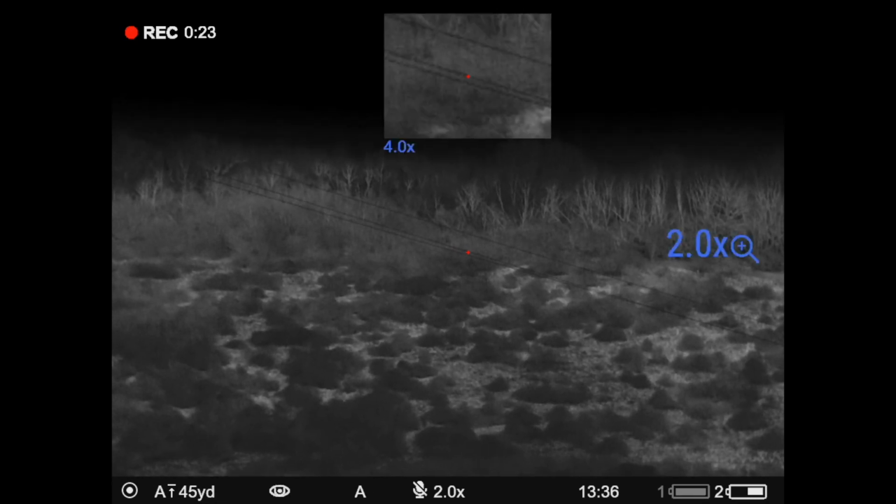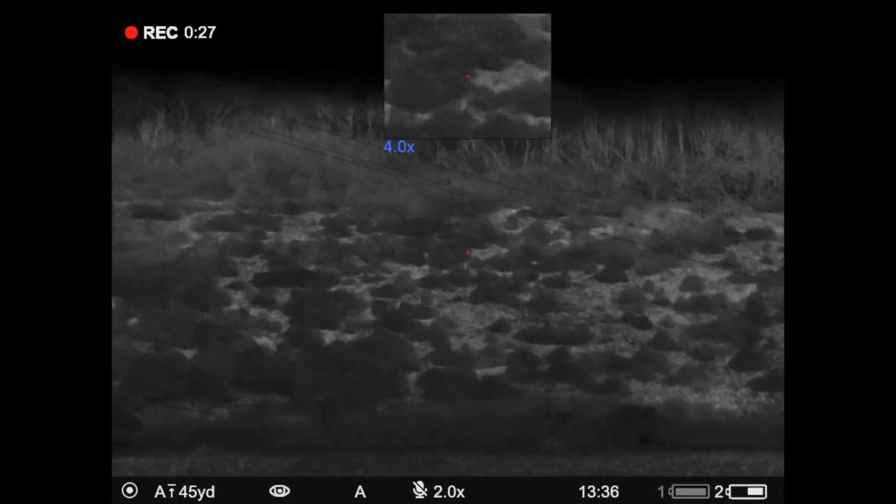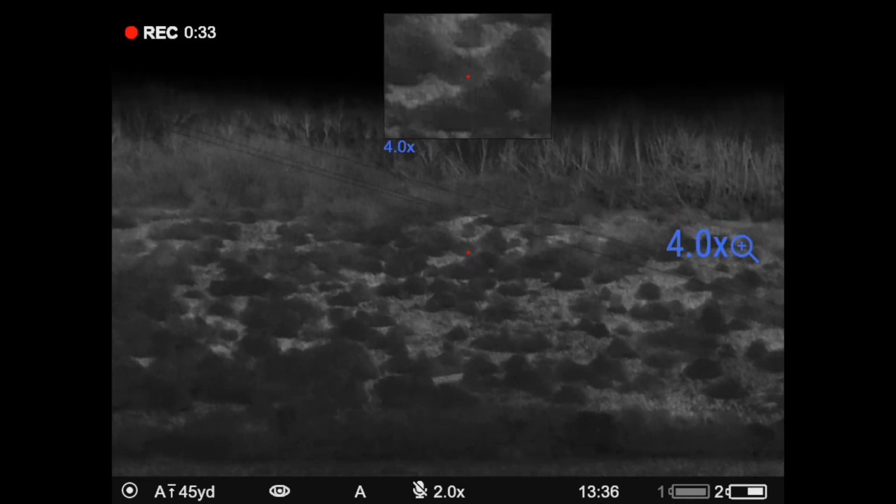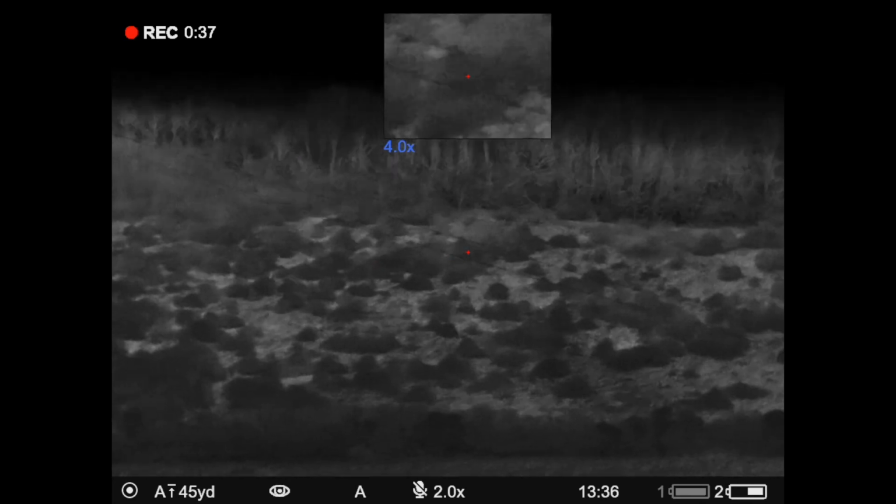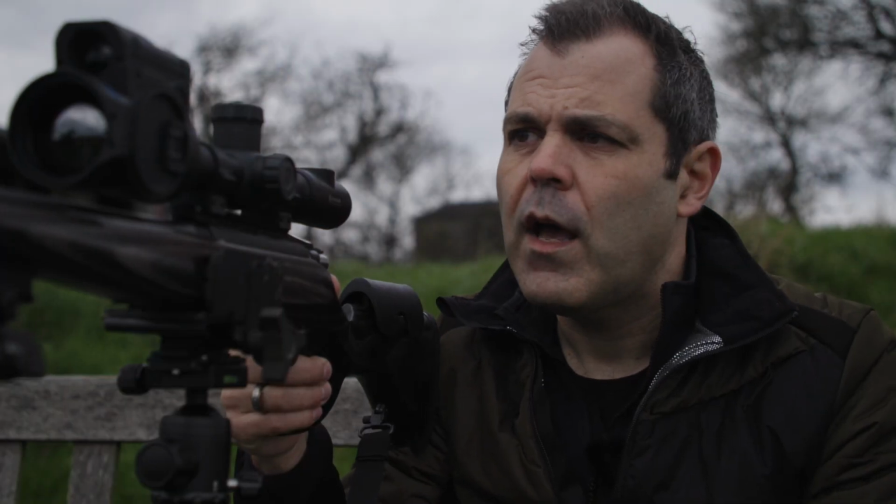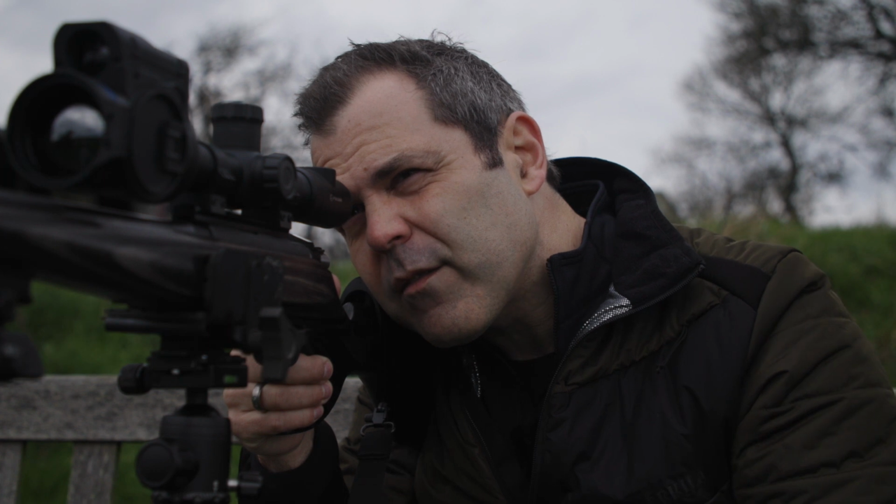So you hold down the zoom button, it brings the picture-in-picture mode, and then if you click the zoom button, it then goes through the zoom ranges in the picture-in-picture rather than it being on the actual main screen, as it were. So that's basically how the Thermion 2 LRF operates. As I say, with the actual LRF setting, it's absolutely fantastic.